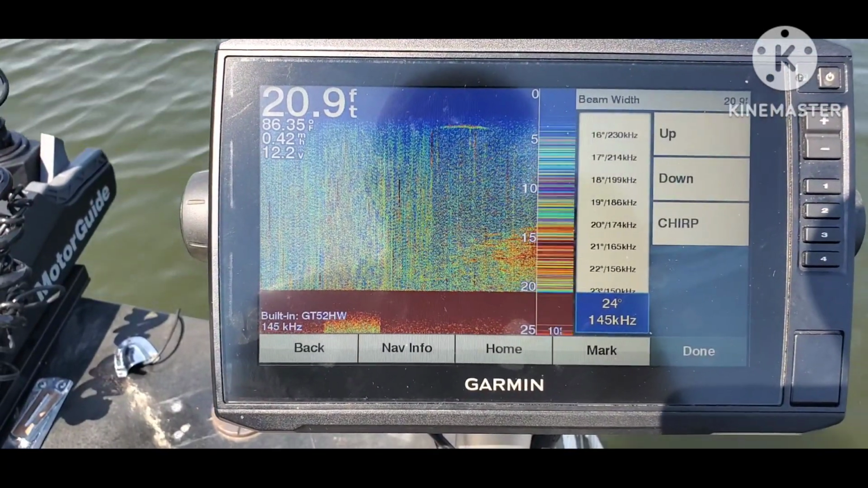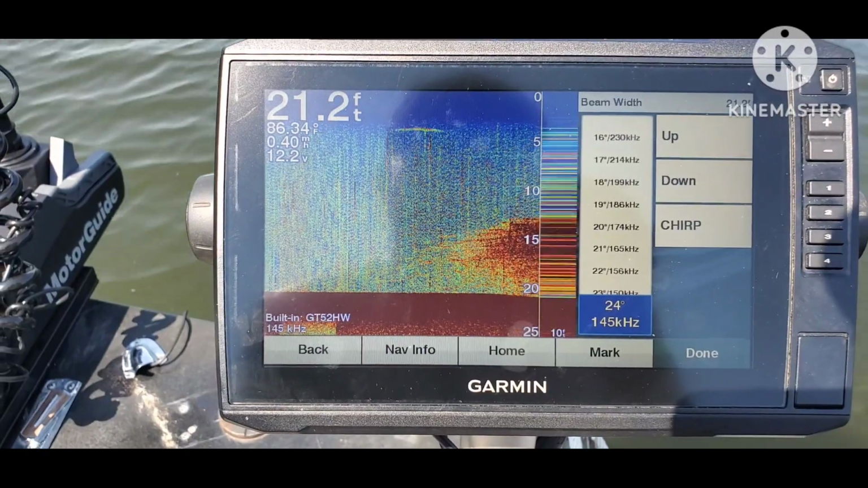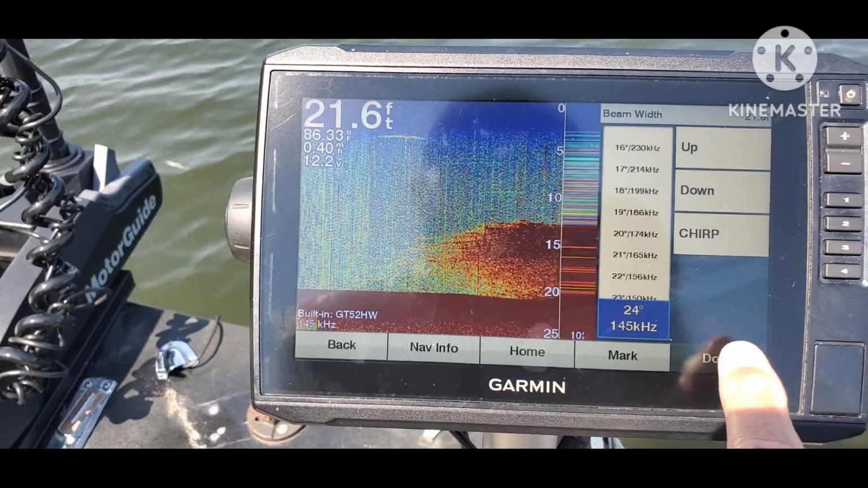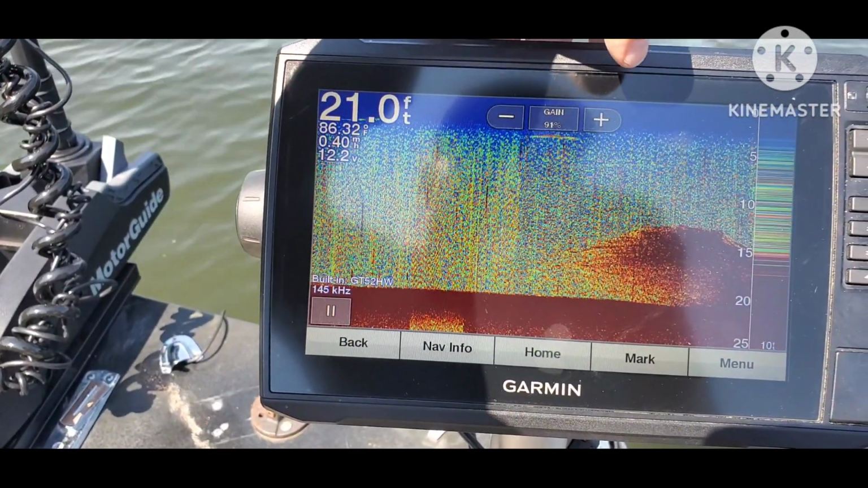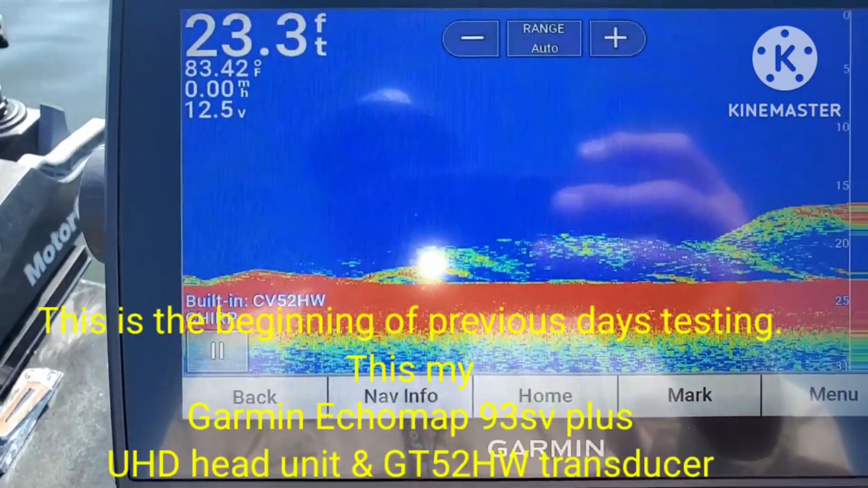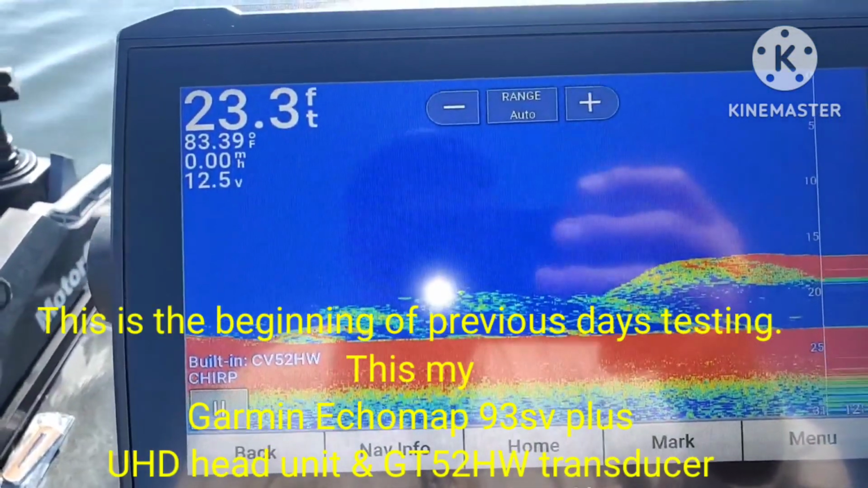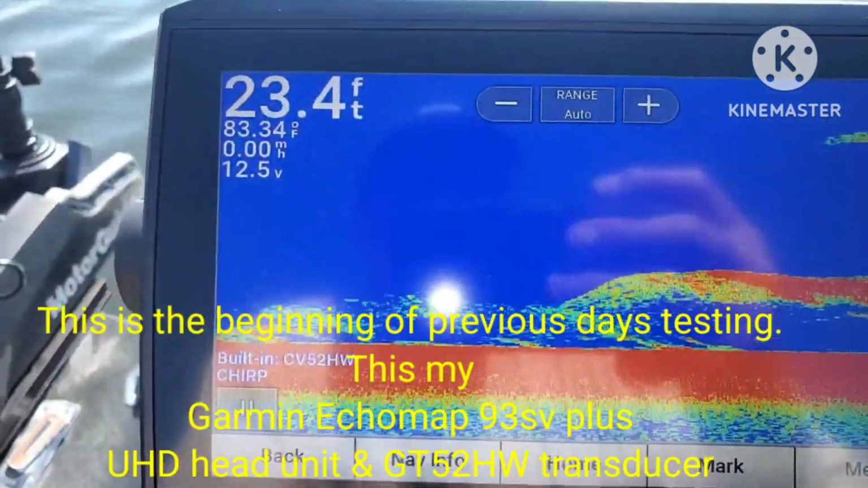And there looks like there might be some fish down there. So I guess I'll have to give this a try. It looks like a wad of bait of some kind. So anyway, I tried raising the gain back up to say 90. And then I'm going to give it a try and see what happens. I'll let you know. Settings: I have range on auto. I am on the built-in GT52 high wide chirp setting, and my gain is up above 90%.